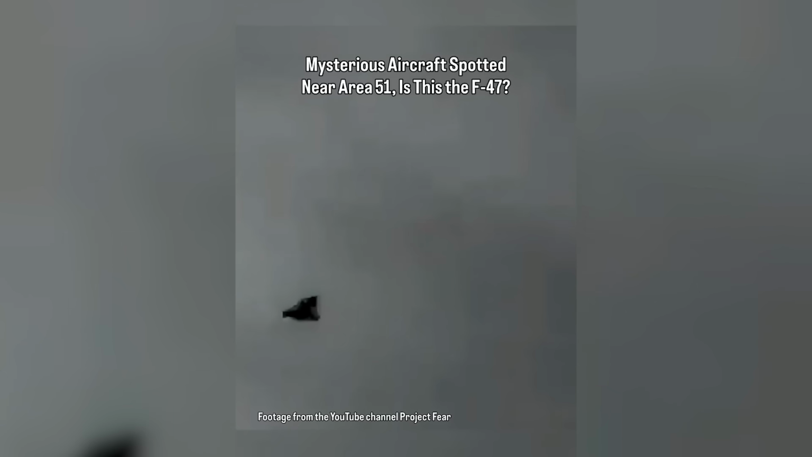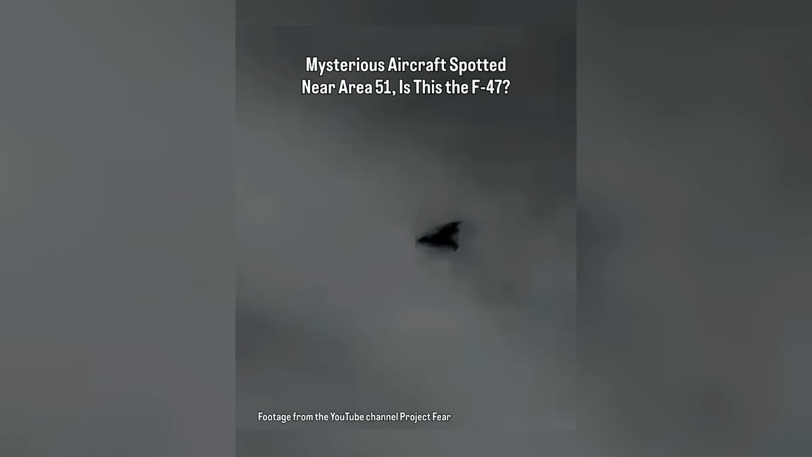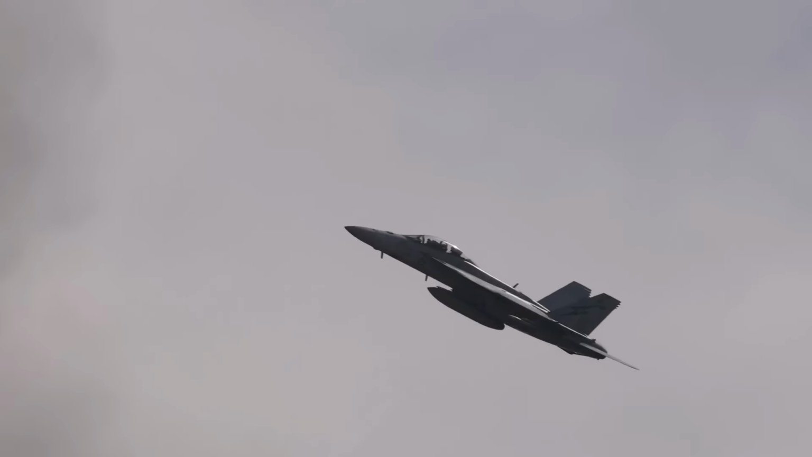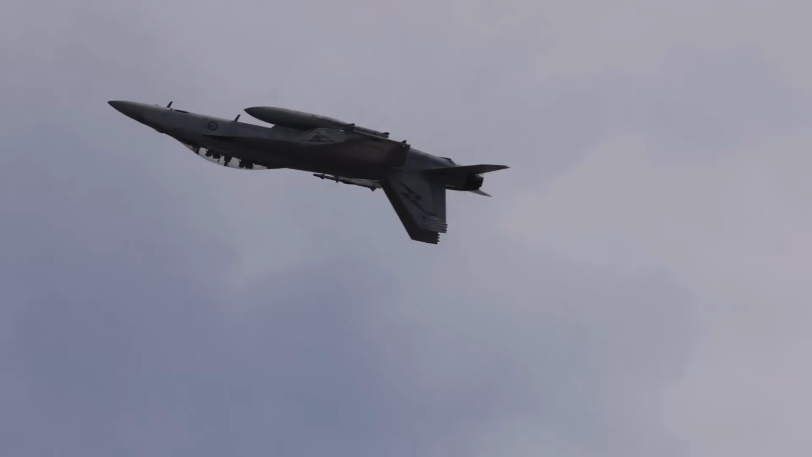Whatever flies through the frame doesn't look like a normal fighter jet. It has a long, sharp nose, but beyond that, the shape is pretty unusual. There isn't an obvious tail. It doesn't match any aircraft that's publicly known. Because of that, a lot of people have wondered if it could be some kind of experimental craft. Someone pointed out that it looks similar to artwork the Air Force has released for its future F-47 program, but that's just a theory. Nobody's confirmed exactly what this thing is.